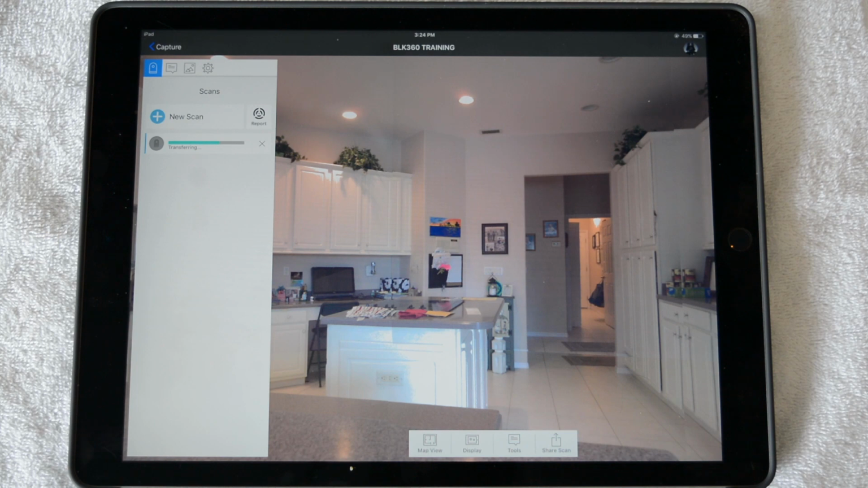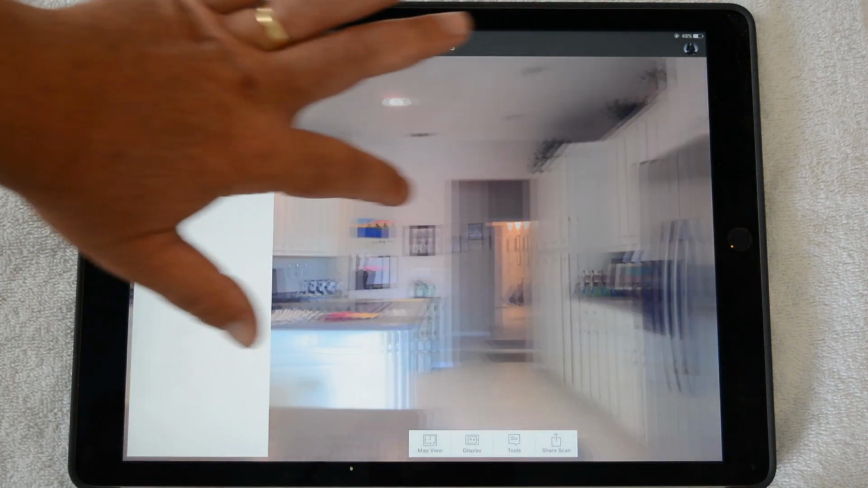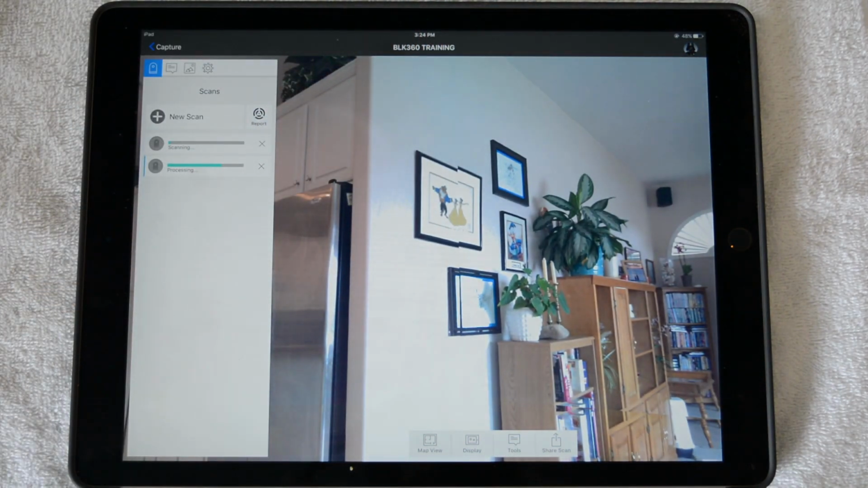While the data is transferring, you can move the scanner to the next position. Once the app indicates processing, you can go ahead and start this new scan. Let's rotate back over to that image. Now that the point cloud has been transferred and is processing, you will notice that the misalignment will suddenly disappear.